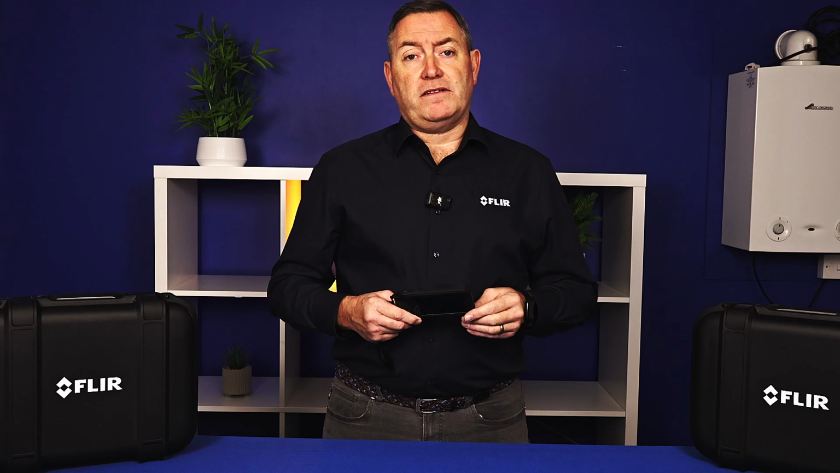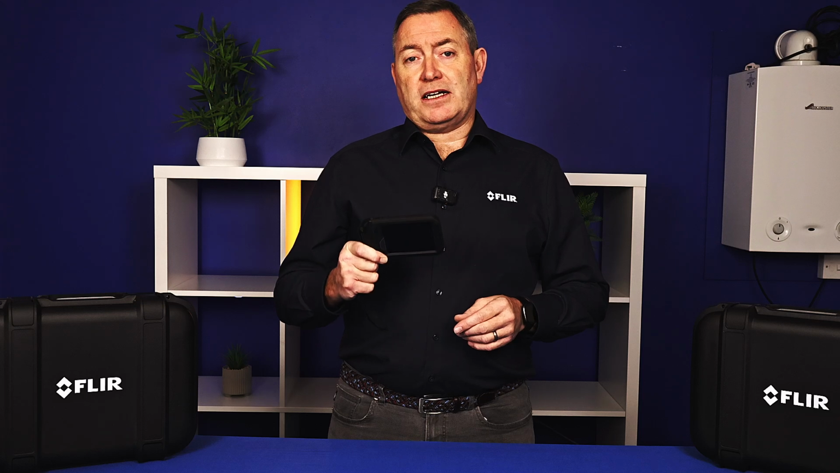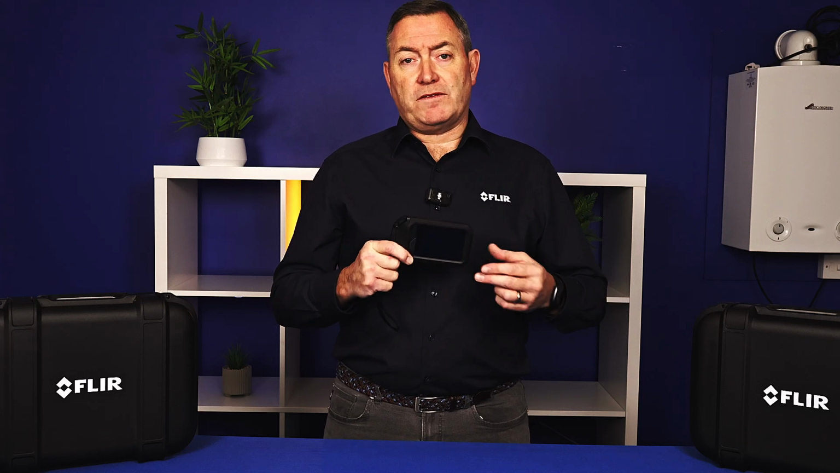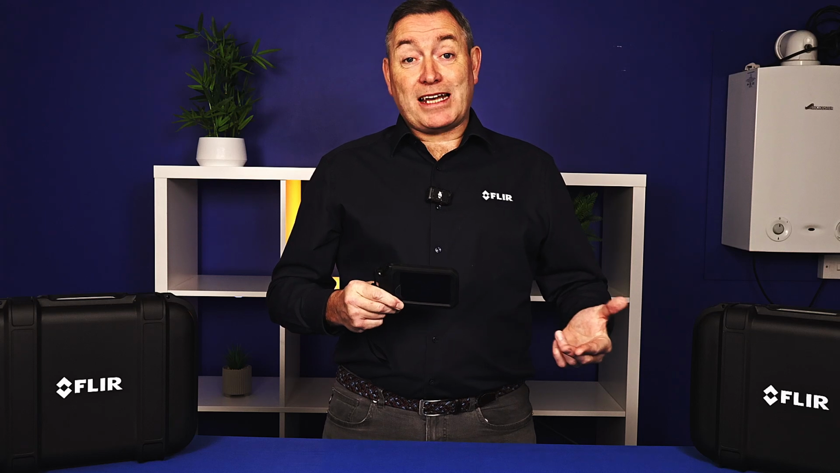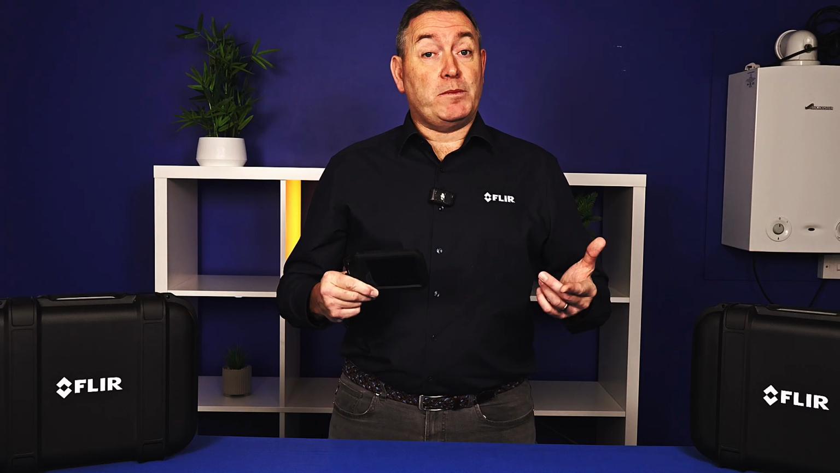So we've built on the history that we've had with the C2 and the C3 and the C3X and the C5, of which the C3X and C5 are still currently available. So we've built in those features and designs which have been a real benefit. We still have a touch screen on the device. We have the ability to use what's called MSX, which is multispectral dynamic imaging.